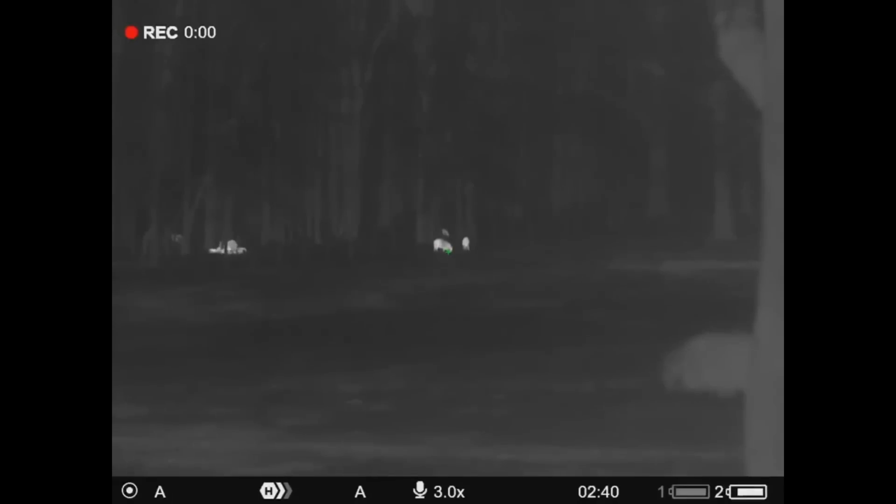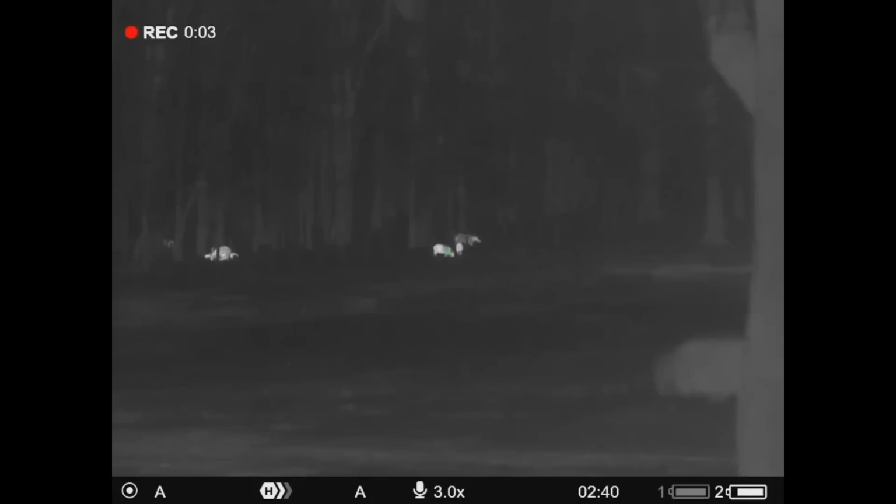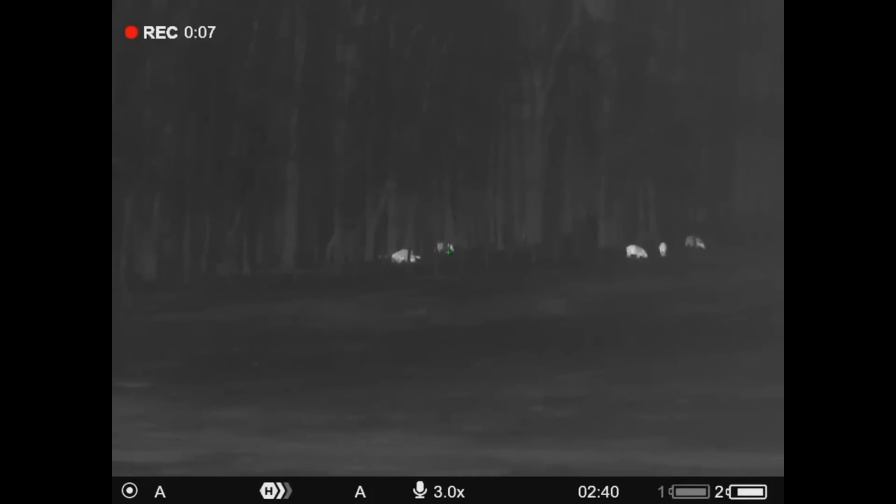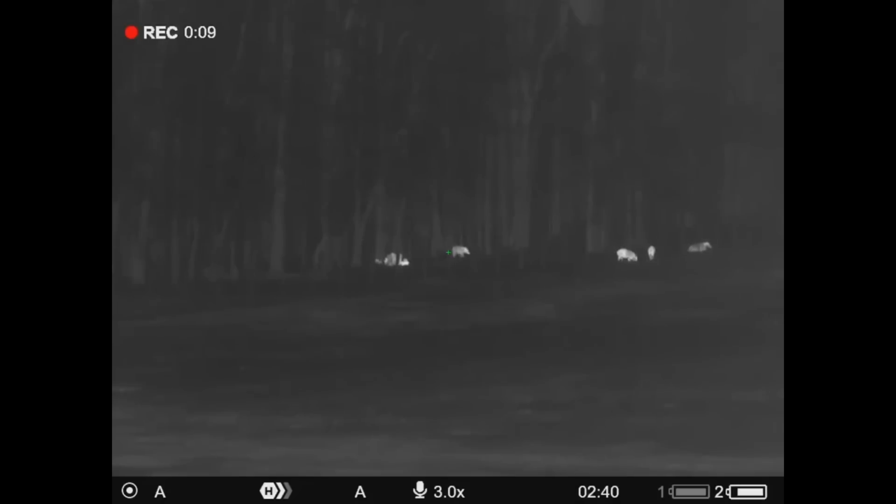It's raining so hard. And there's hogs down there at about 220 yards. I'm going to tell you guys, I think it looks pretty darn good. I'm impressed for those nasty conditions with what the scope is doing. I know that the former XG, the original discontinued model now, could not do that.